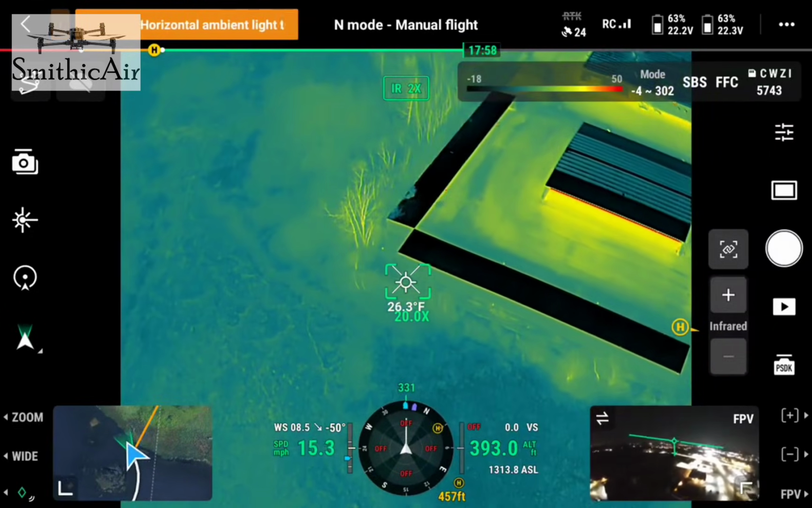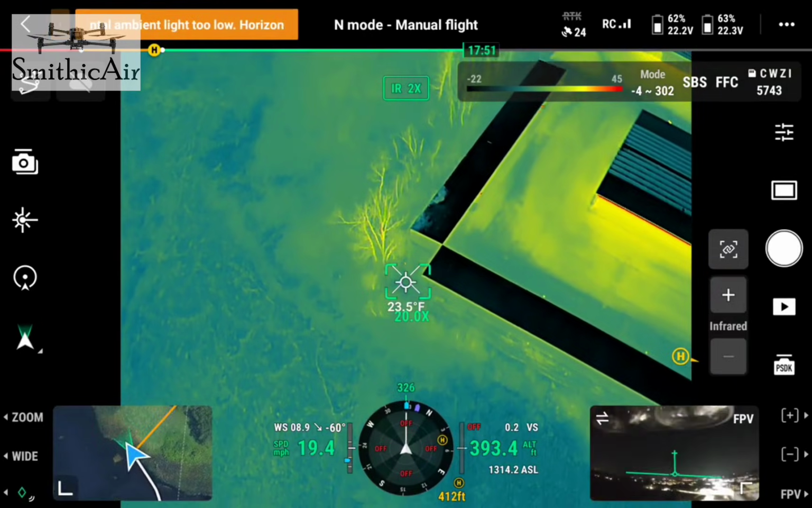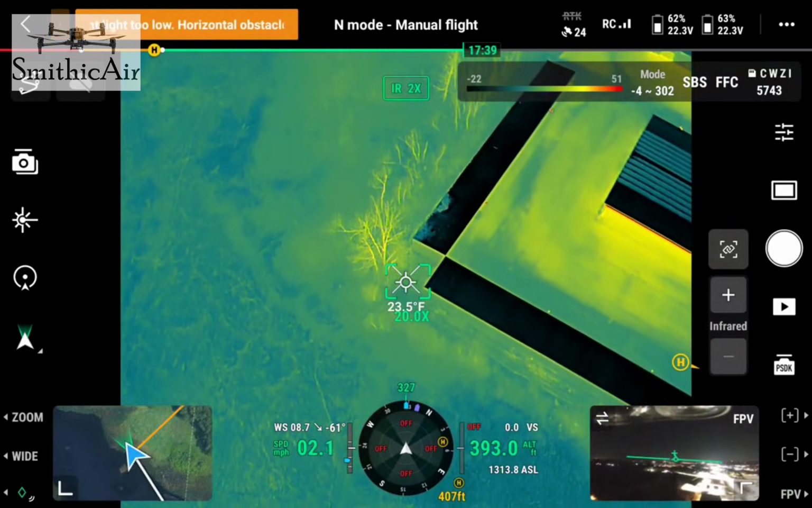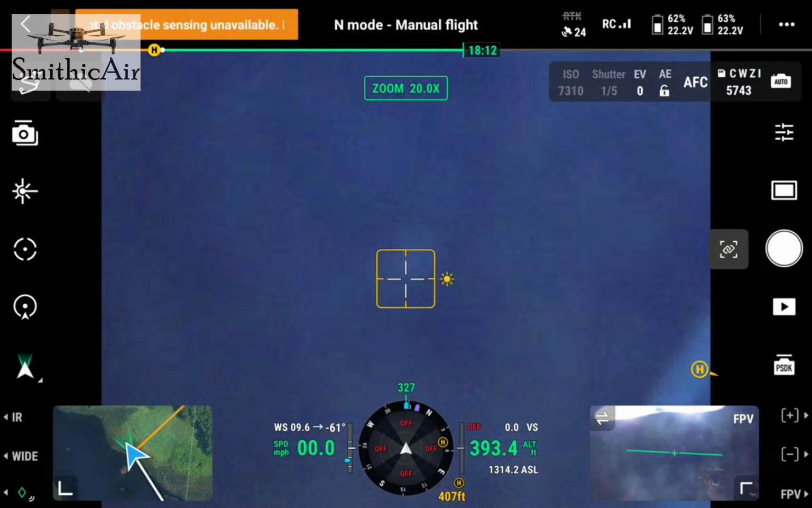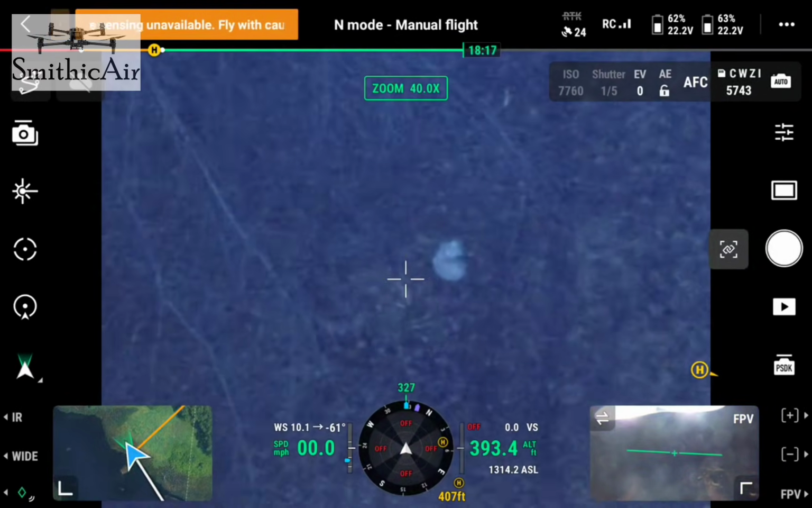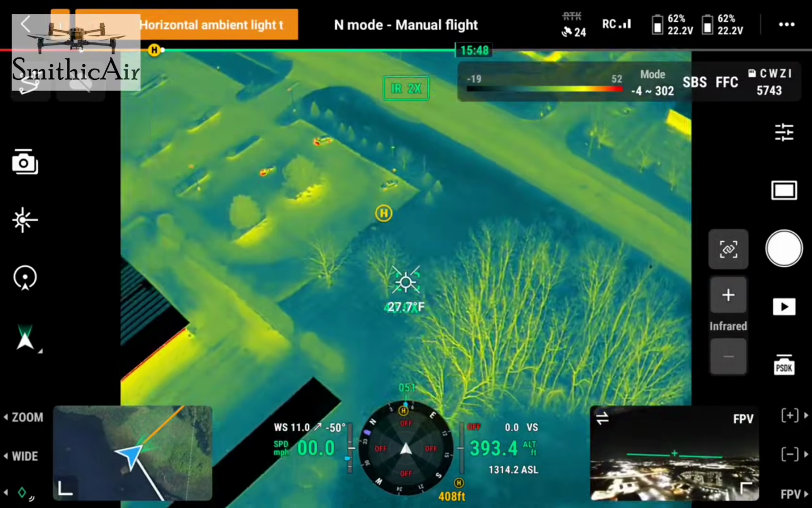There's something in the back corner of this that's looking promising, unless it's a light. It might be a light. No, it's not a light. There we go. Eyes on. Oh my god. Where are you? You got him. All right.